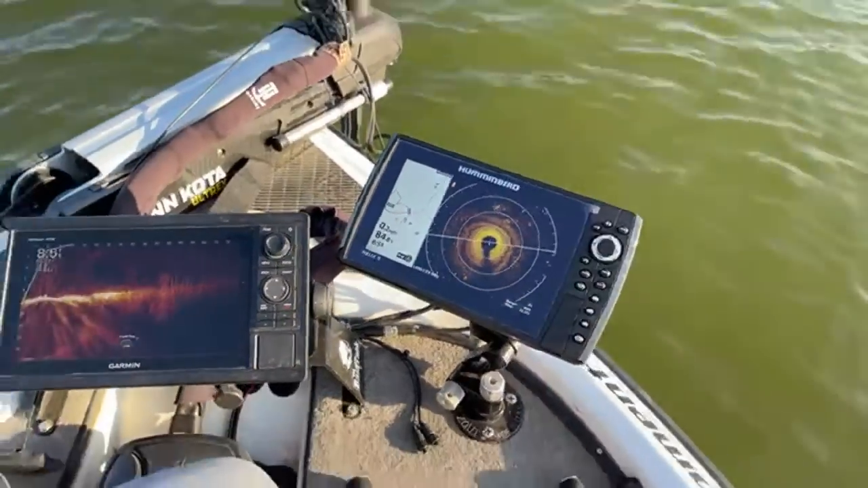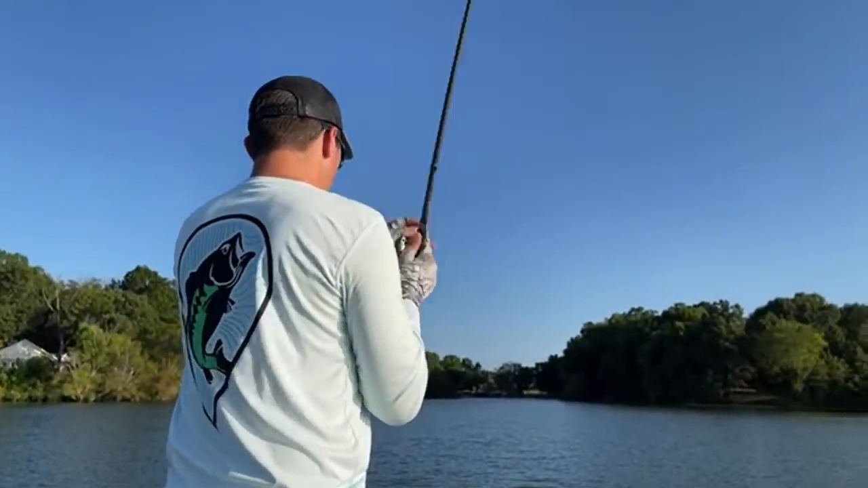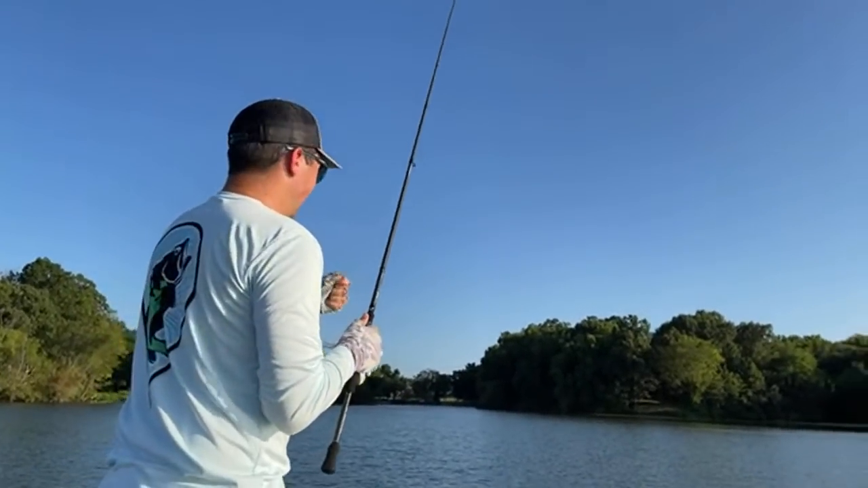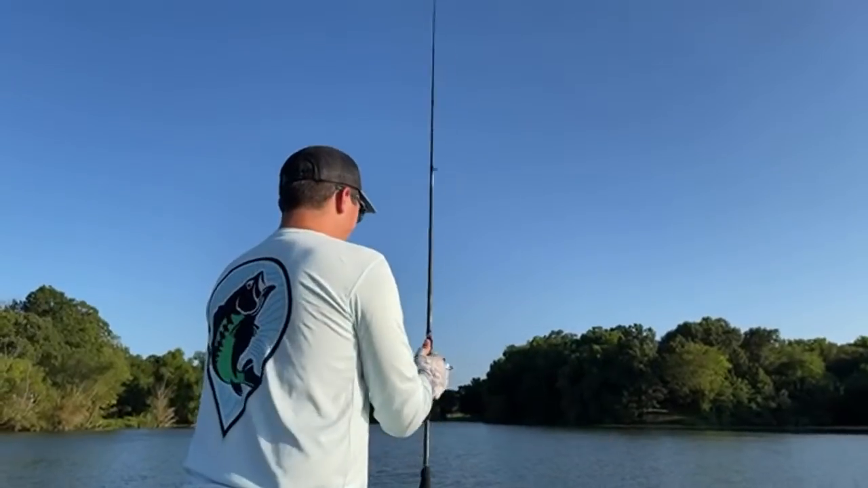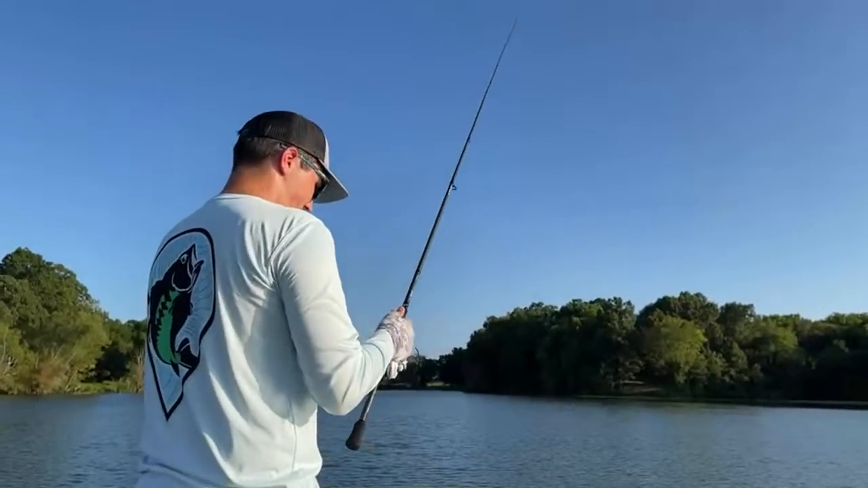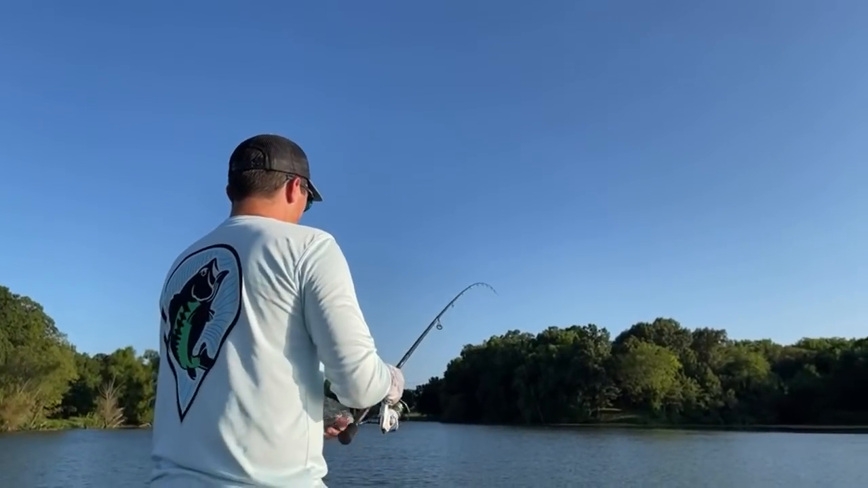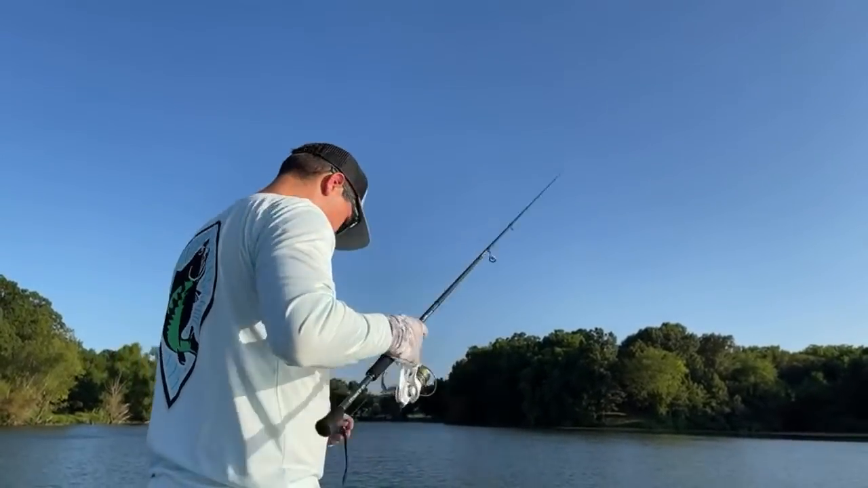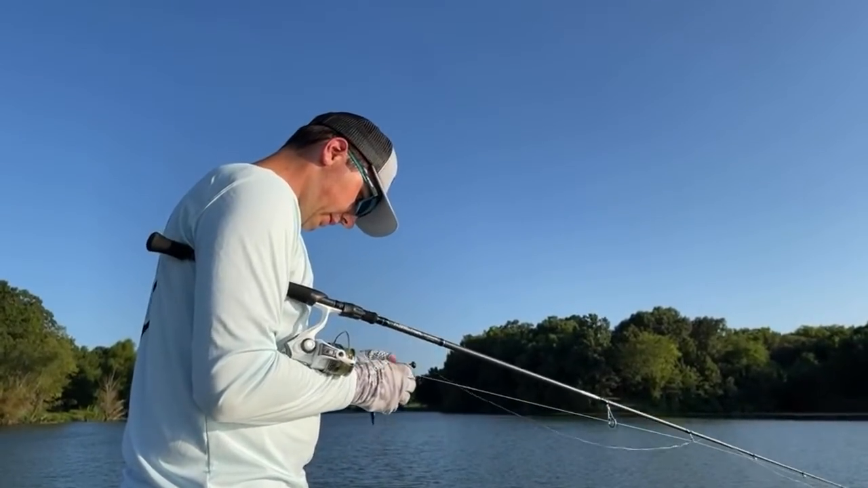Oh. Oh no, that was a bluegill bite. And I'm glad it was a bluegill bite because my drag was set about as loose as I possibly could. Holy cow. That was just a bluegill, that was not a bass.